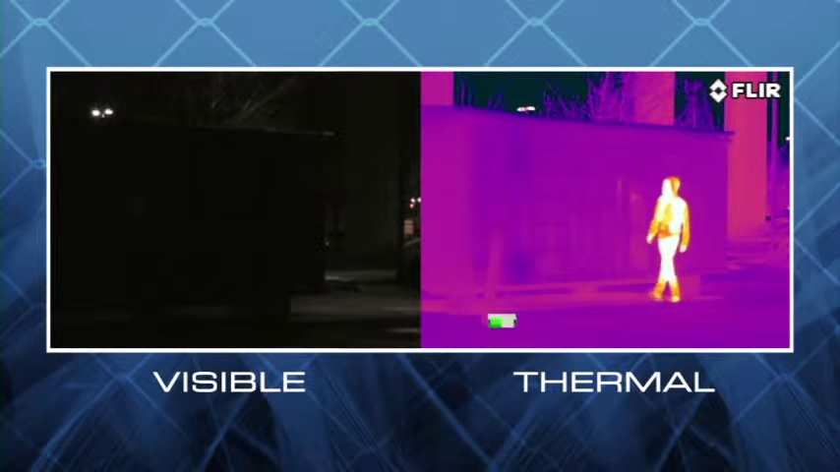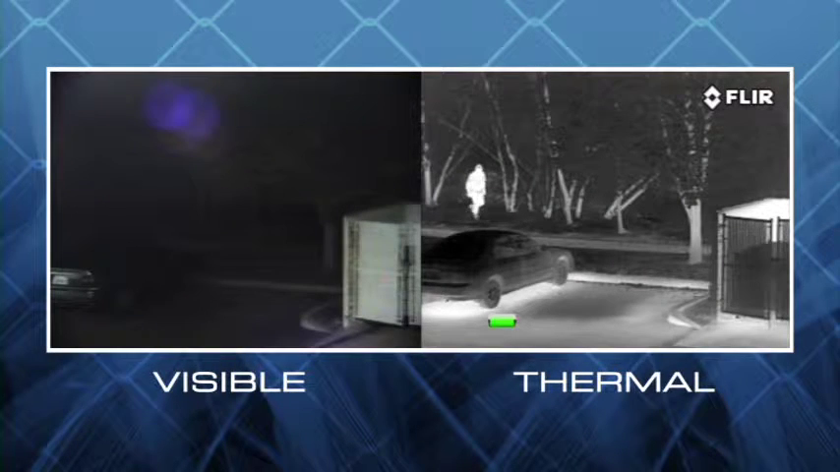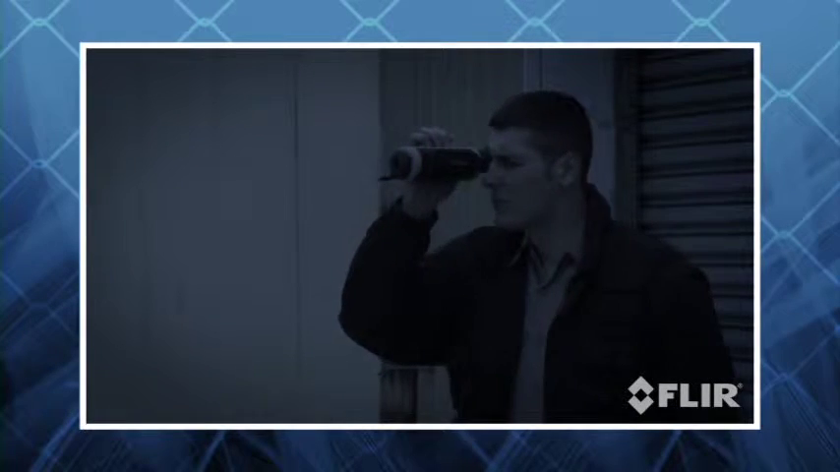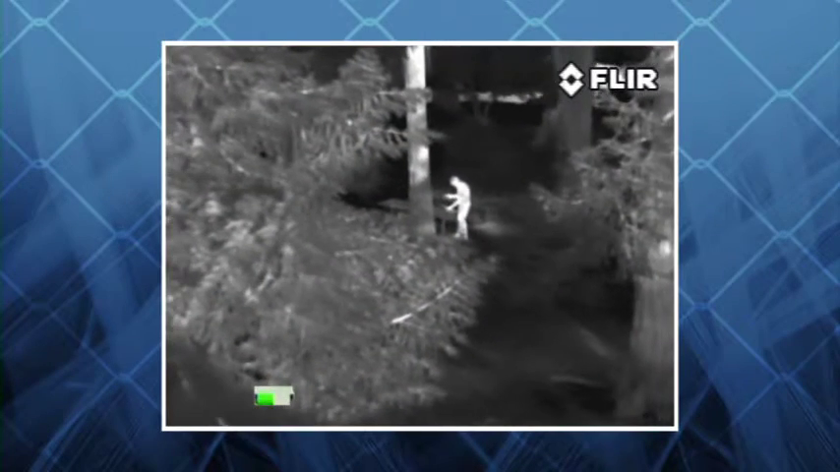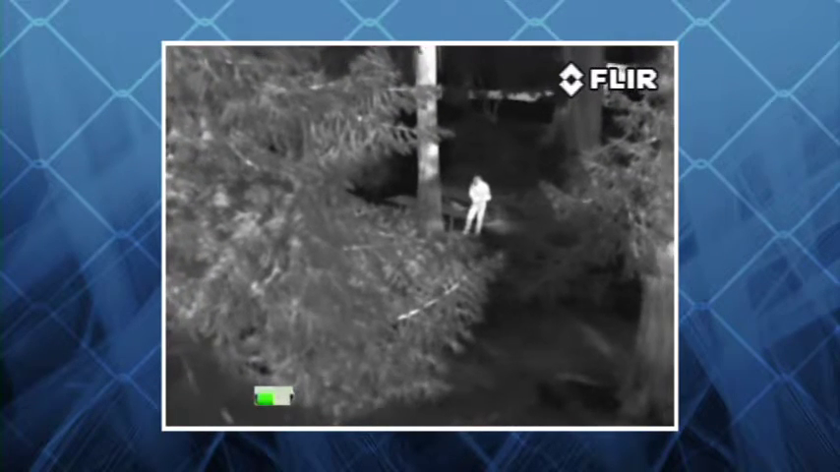Regardless of whether they're lurking in the shadows, approaching through thick foliage, or sneaking around dark parking lots, no one can hide their heat, so they can't hide from you. Thermal security cameras let you see clearly day and night without the limitations and disadvantages inherent in other common night vision technologies. Flashlights, they're cheap and reliable, but they only illuminate a small area while letting everyone know where the officer is looking. Thermal security cameras like Guardsman let officers scan large areas quickly without giving away their position.